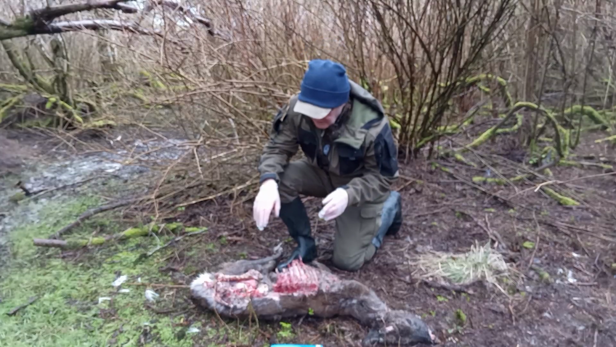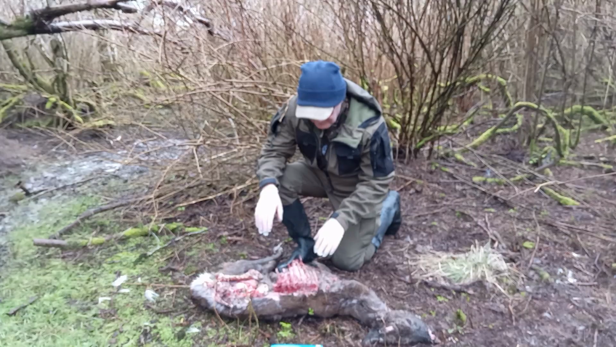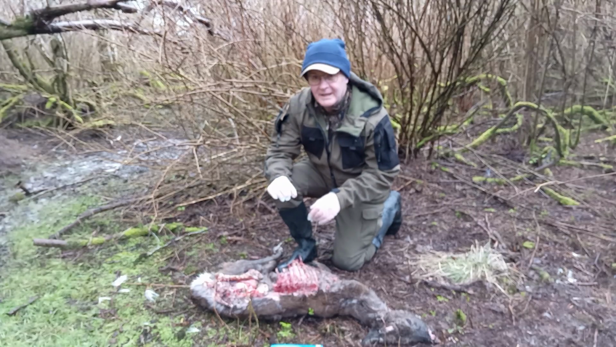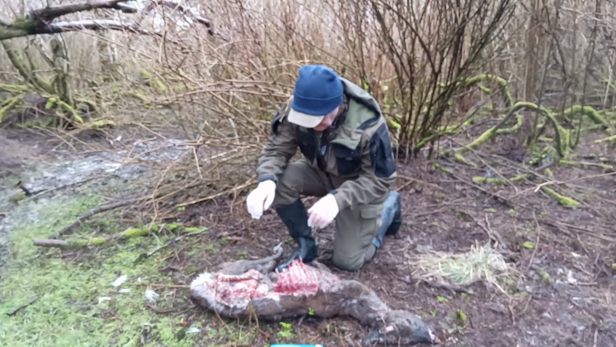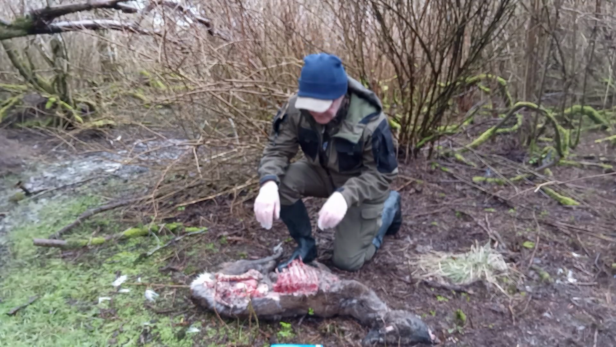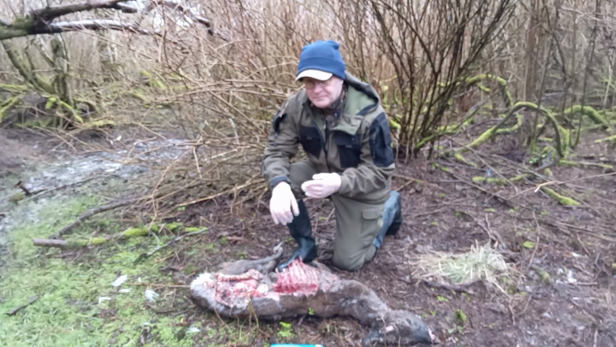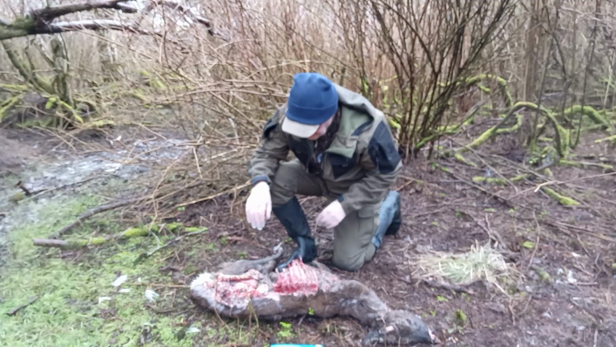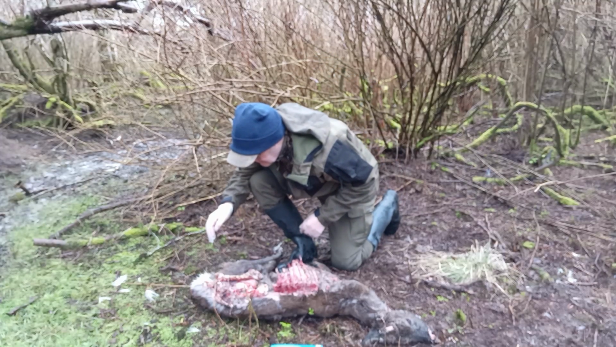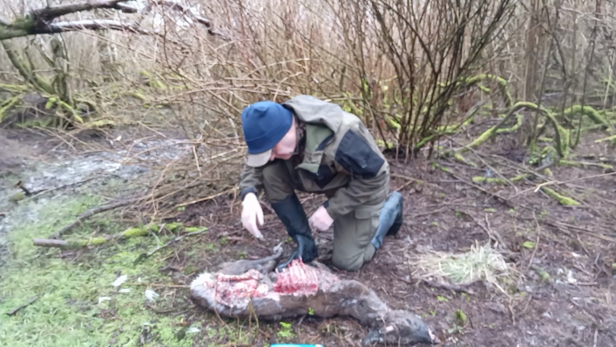I previously found a kill, and when I was examining it, I remembered seeing these little short bits of black hair, quite a thick hair, and I just ignored them at the time. It was afterwards I thought I should have collected them because possibly you might have got some DNA off them. But I believe with a hair you really need the follicle as well. Okay, I'm not seeing anything. That's cleaned out pretty good anyway.